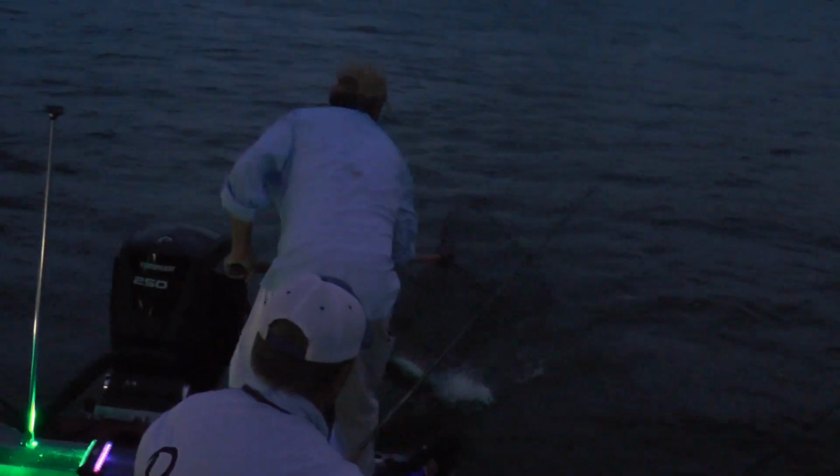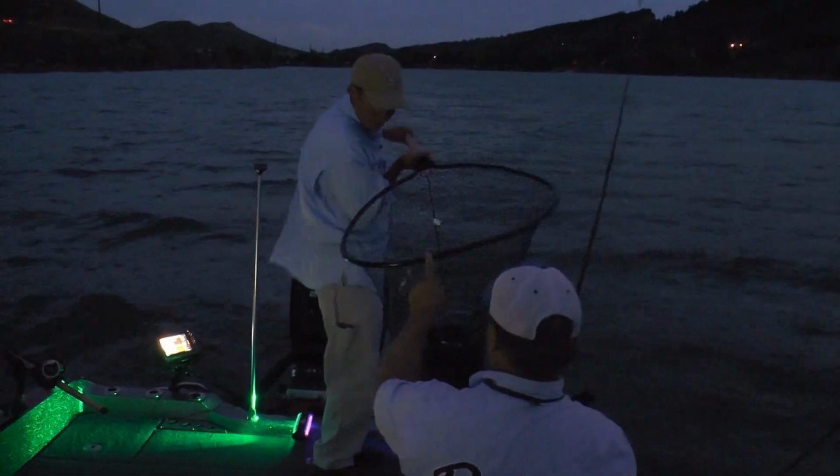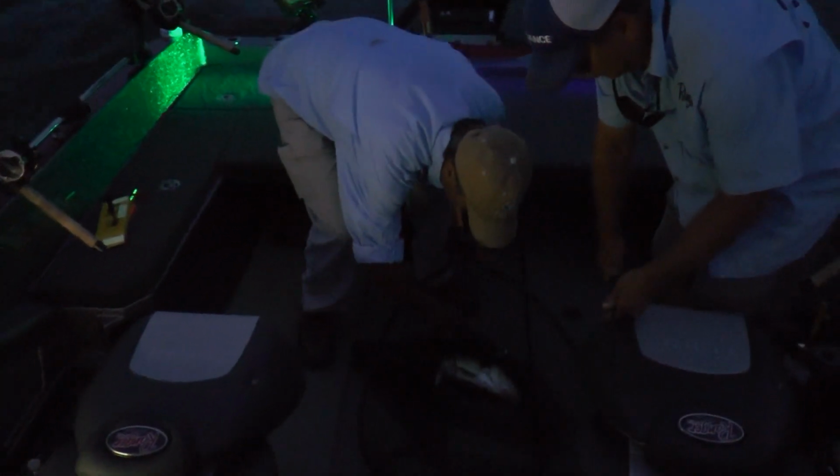Look at this one. That's a beautiful walleye. Now I see why you have the big net. He came unhooked in the net. Look at the size of that walleye, guys. Yeah. Holy smokes, what a beautiful fish. Oh man, what a gorgeous walleye. Can I get him out of here for you, Dano?